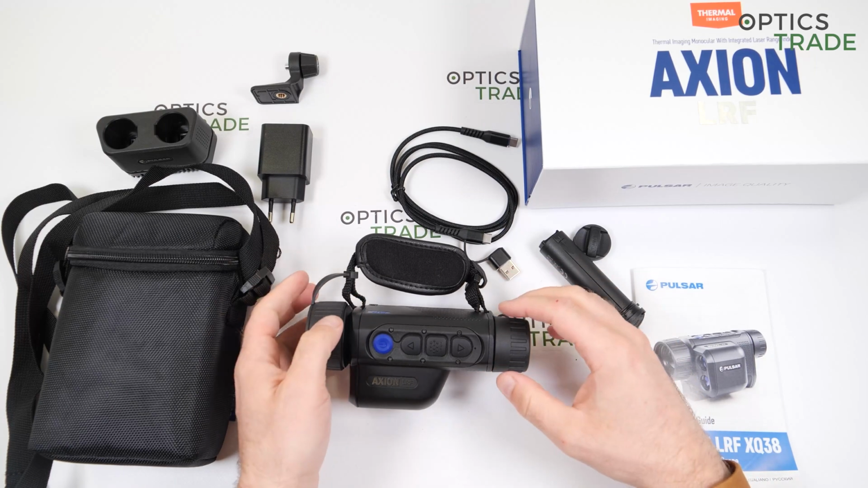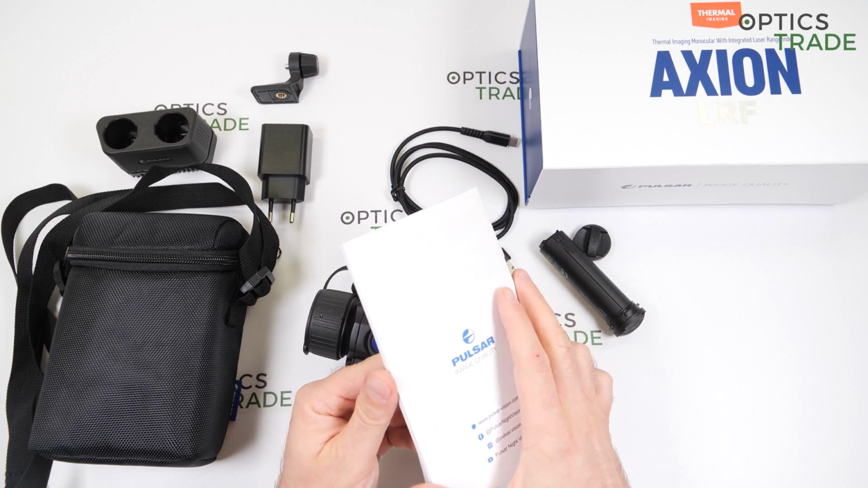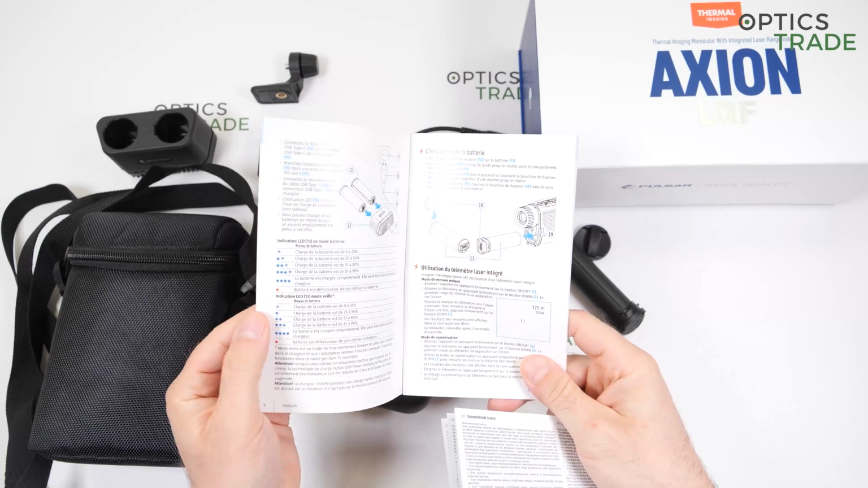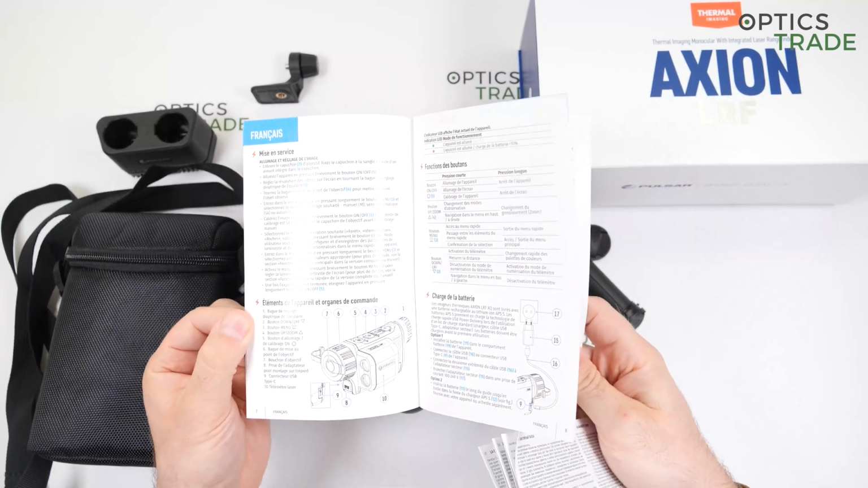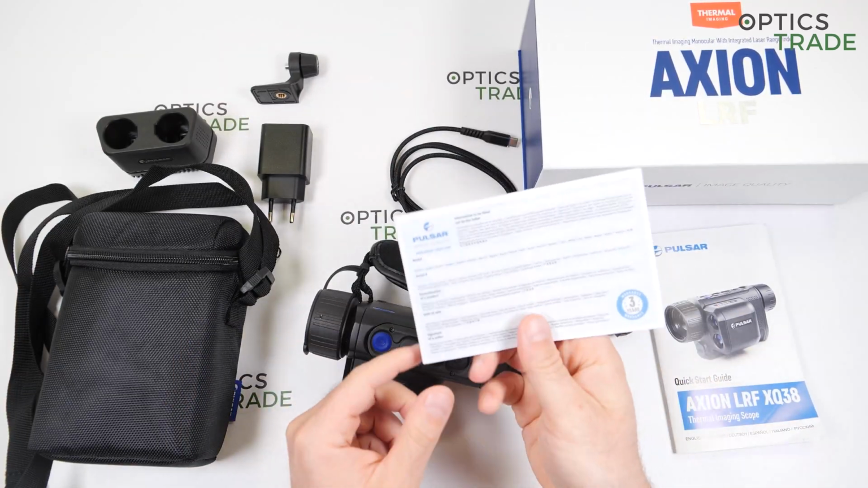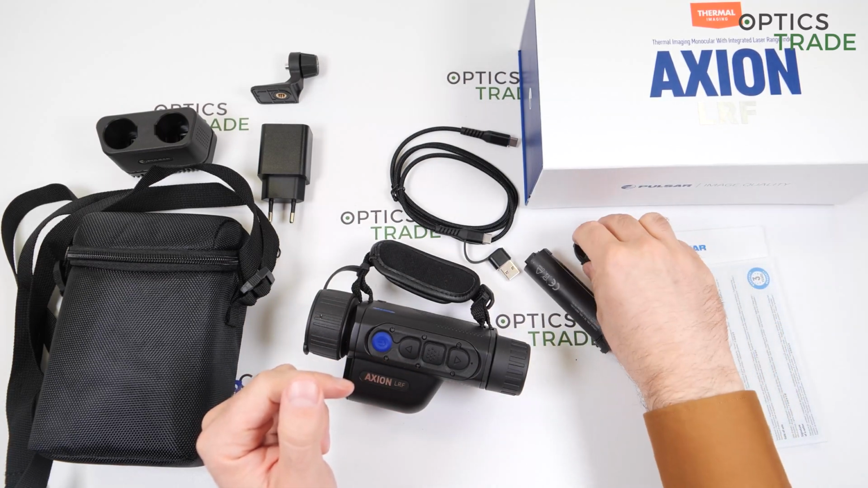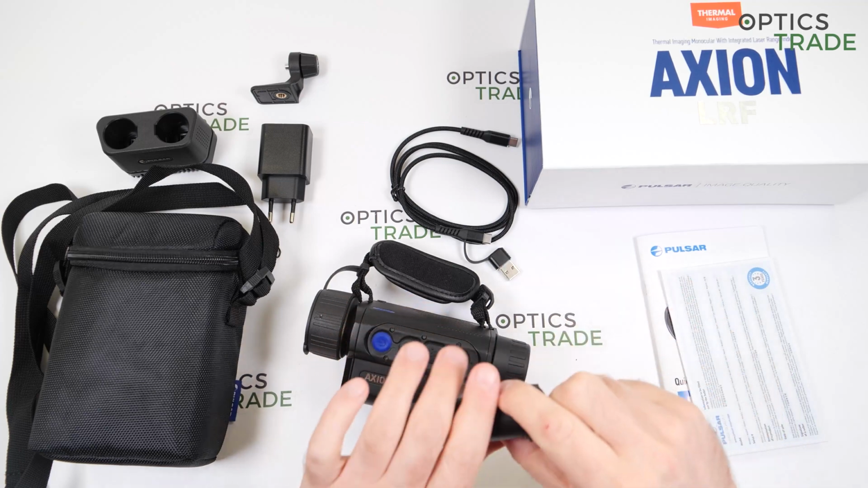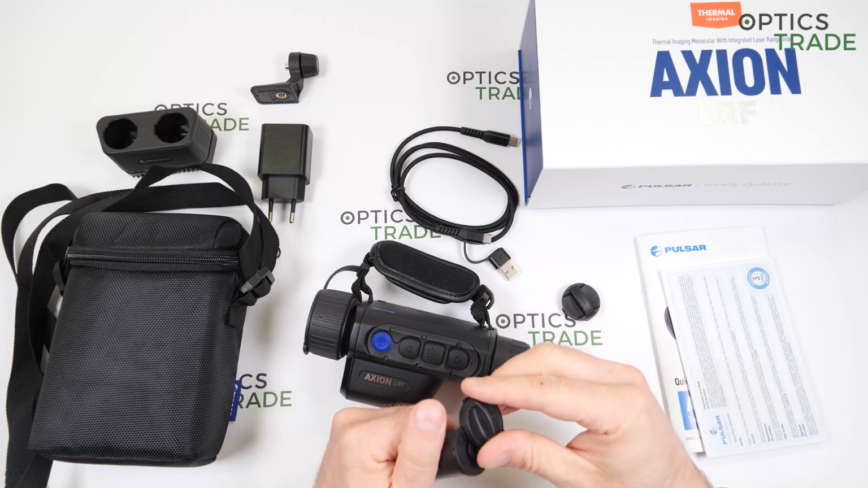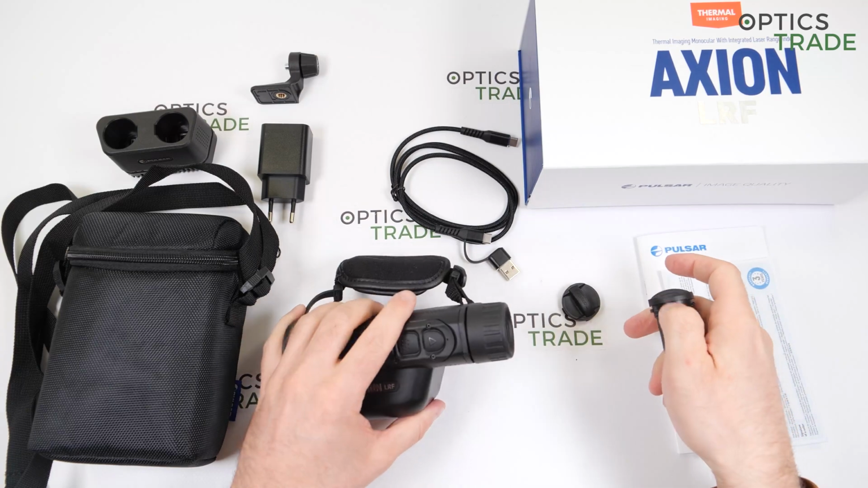You also get a 3 years warranty with this device, and servicing is normally in Lithuania, where Pulsar thermal devices are made. What's in the box? You get a manual in a couple of languages which explains all the features and how to use the device, and a warranty certificate for 3 years. You get an APS-5 battery with an additional cap; you can change these caps, or you're able to just seal the device without the battery inside if you wish.